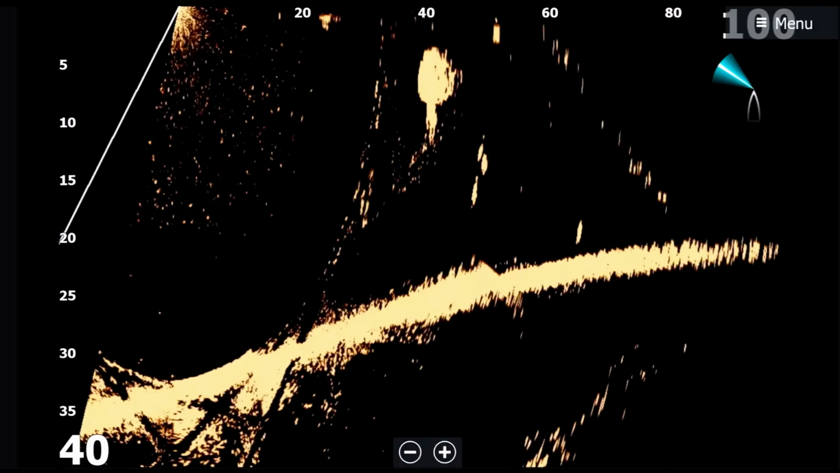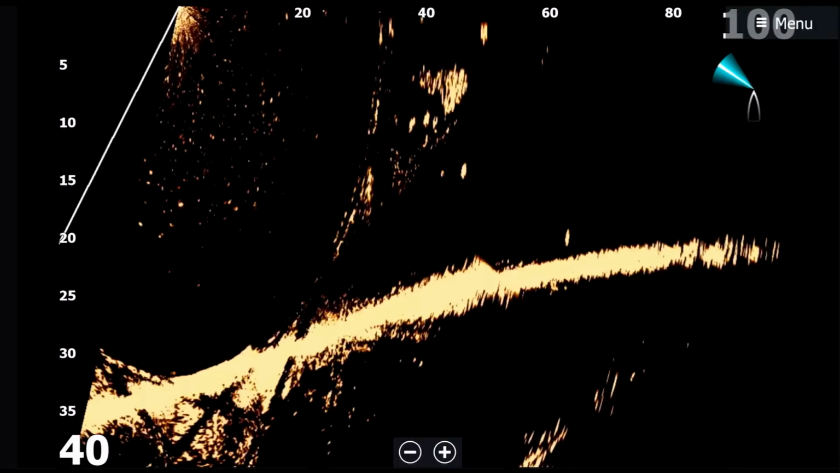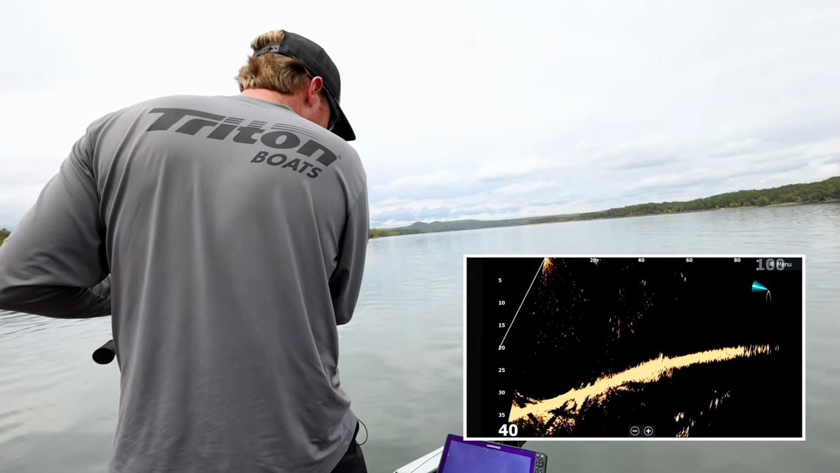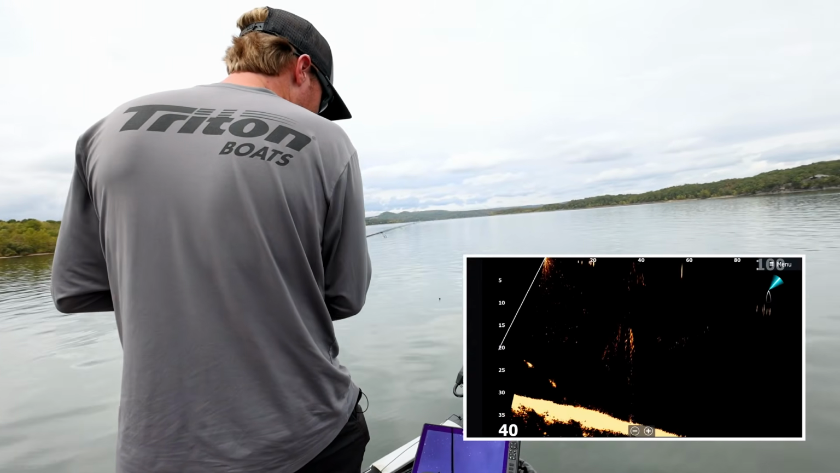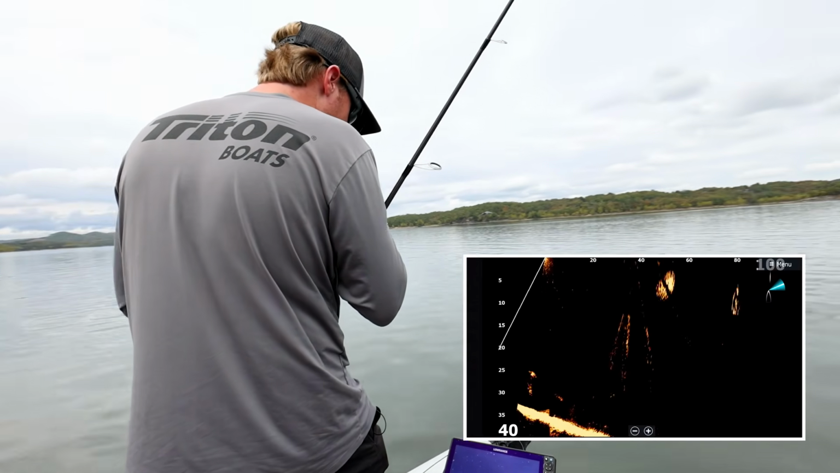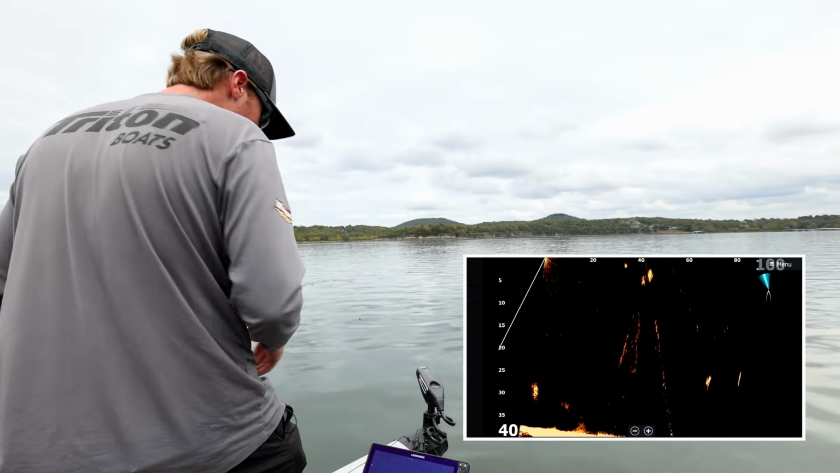There he comes. See him coming up, shooting up after it. I'm going to come up on him. Oh, he bit it, he bit it, he bit it. See, so I can see my bait, even in all that, all the fish moving in and out of that bait. I can see what the fish are doing with the settings that I just did.